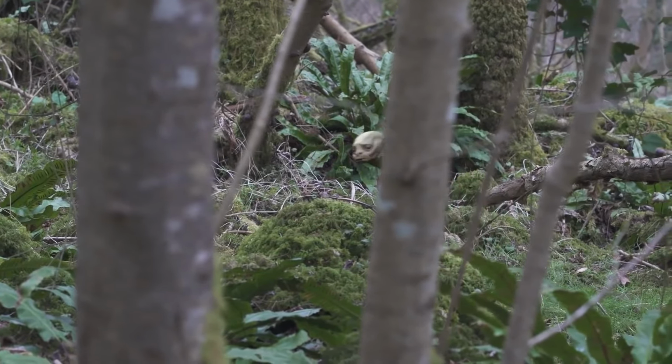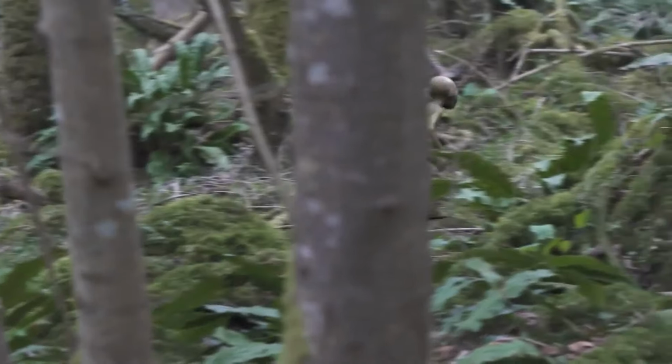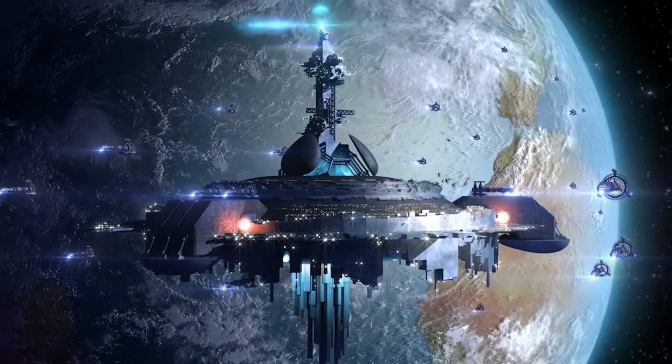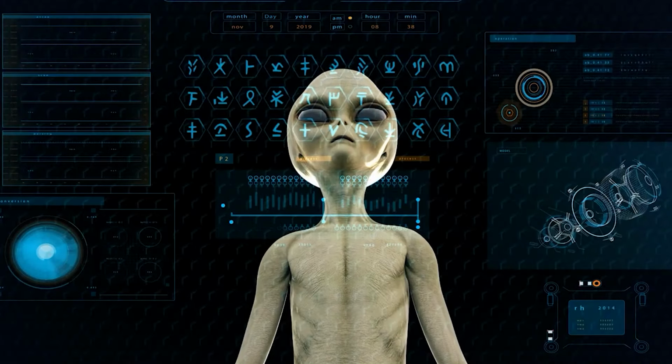According to some, it can be the famous pixie. Nothing can be said for sure. A weird creature.